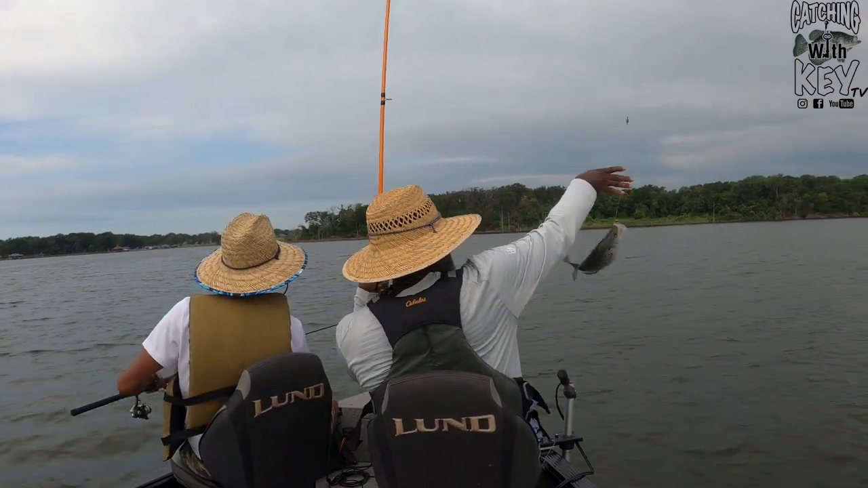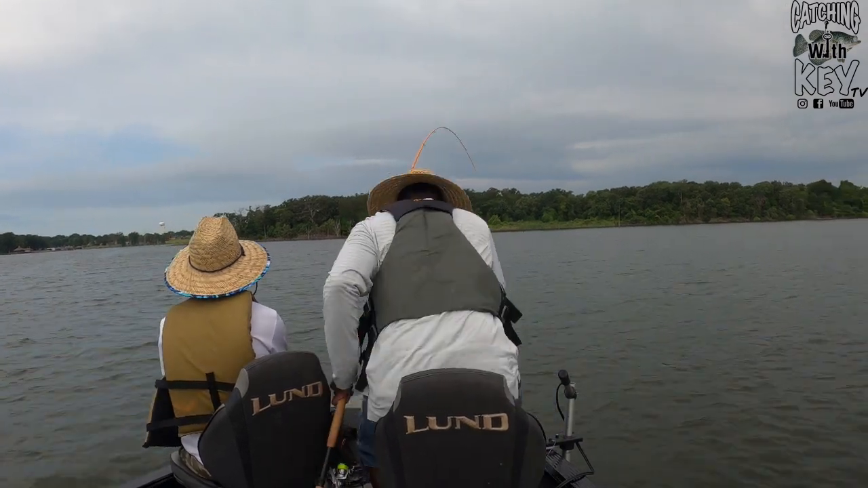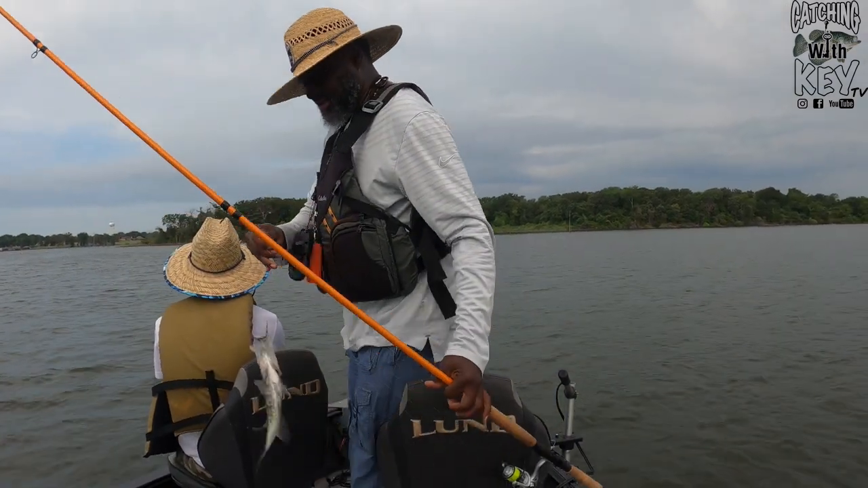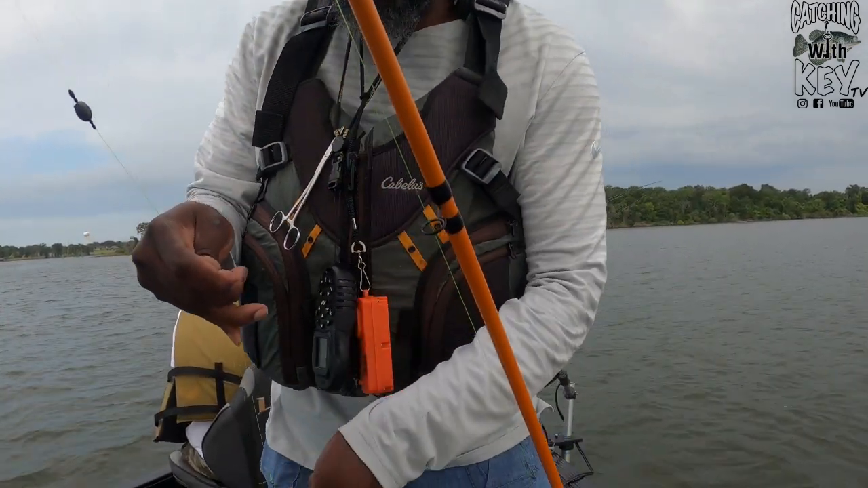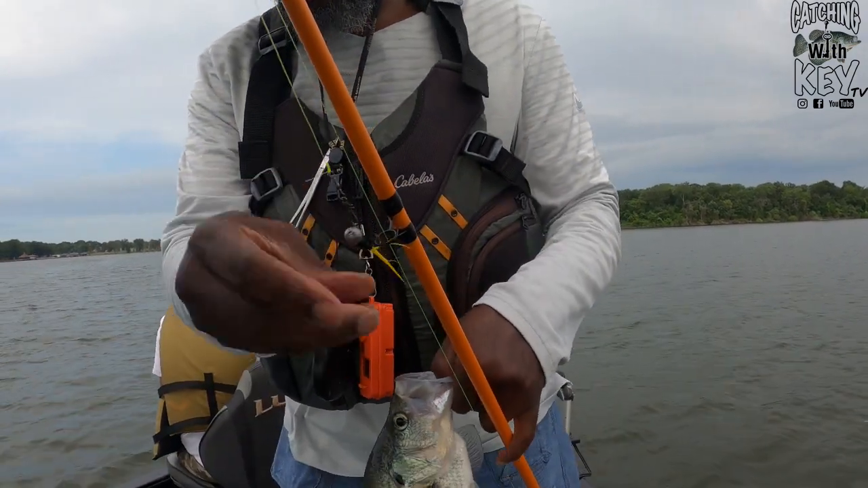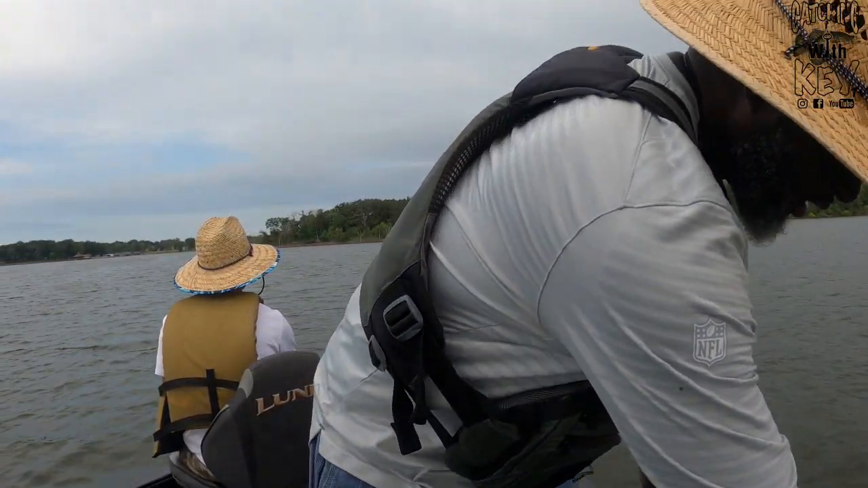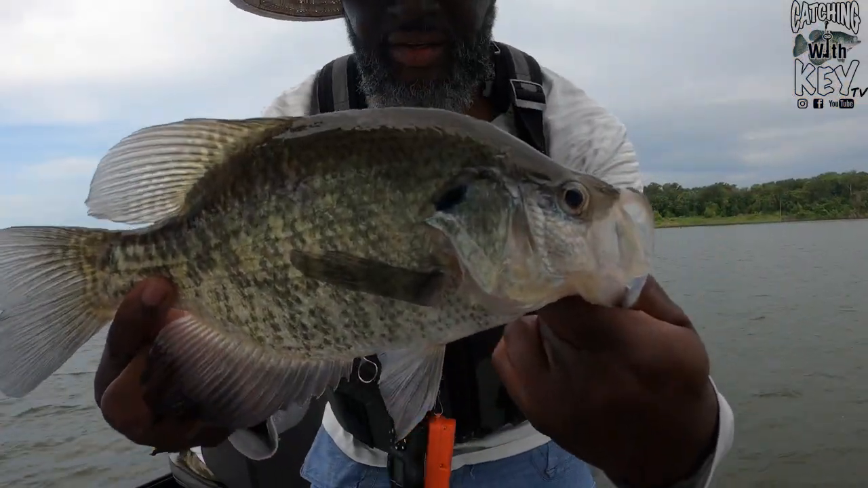Right here. There you go. Aggressive too, buddy. And I got him, y'all. As soon as I drop down on him, y'all. All right, let's go. That's a 12-inch crappie, y'all.